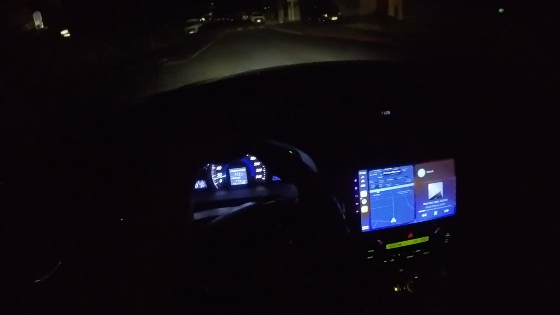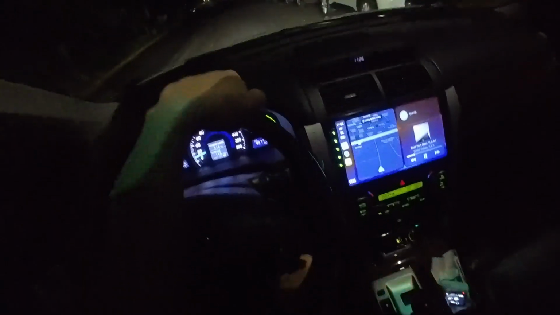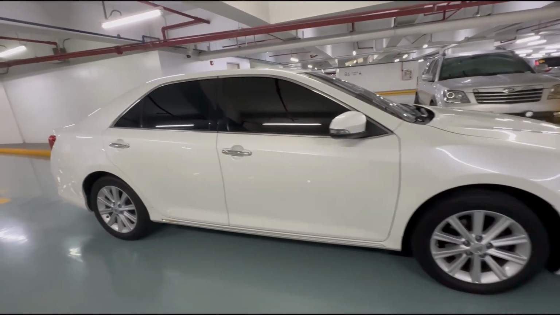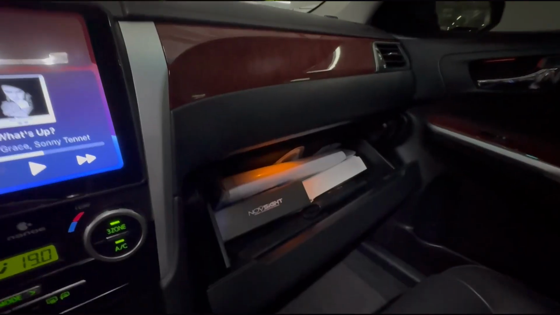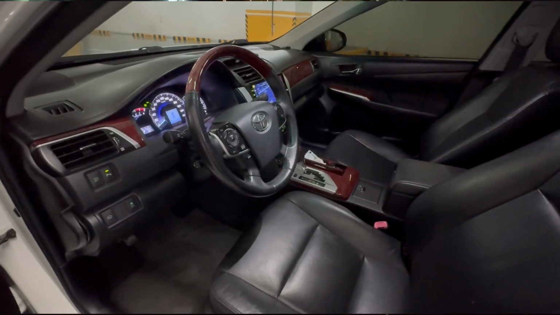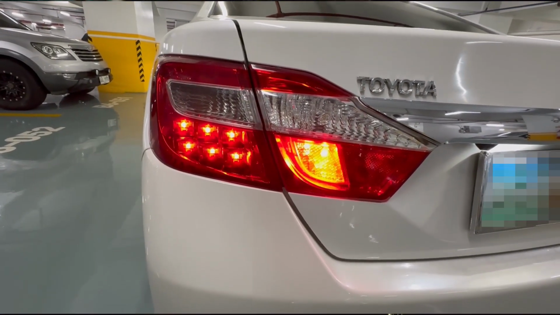That's great. And guys, so we're gonna go home na, back to BGC, and I hope you enjoyed the POV night drive of this Camry. And I'm gonna do a lot of videos of this, especially for people who are interested in buying. I saw a couple of comments that you guys want to buy the Camry V6, and even one asked if I'm selling it. As of now, I'm not selling it, guys. I just got the car and I wanna enjoy it kahit siguro for a year or two. Kasi to be honest, mababa pa yung mileage niya.